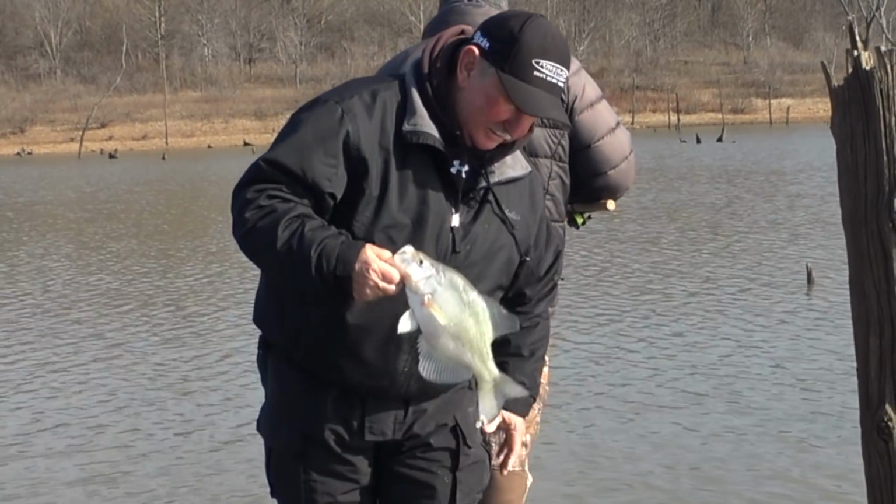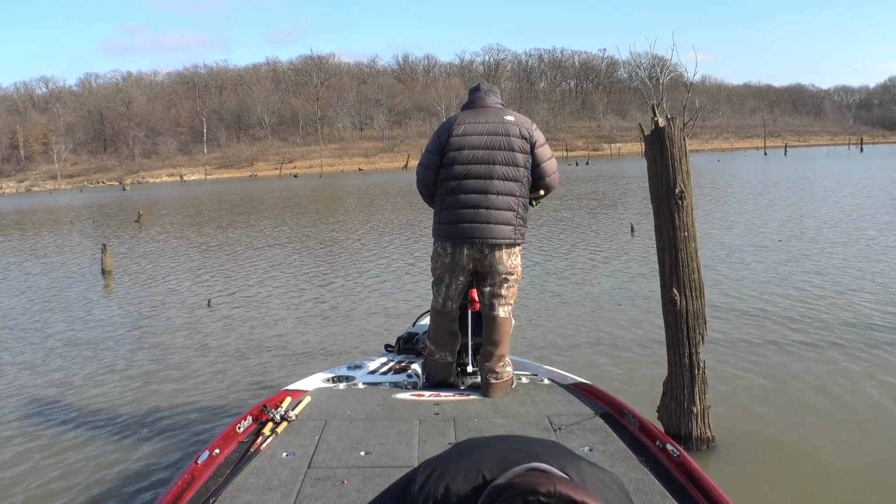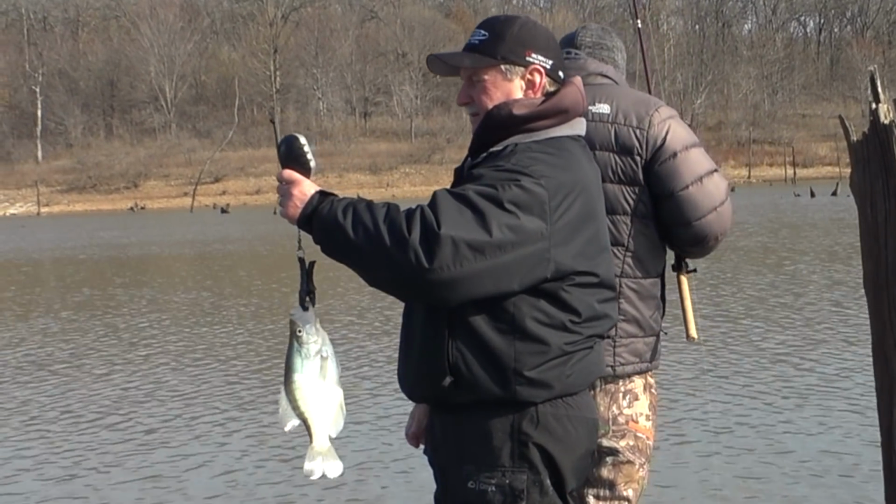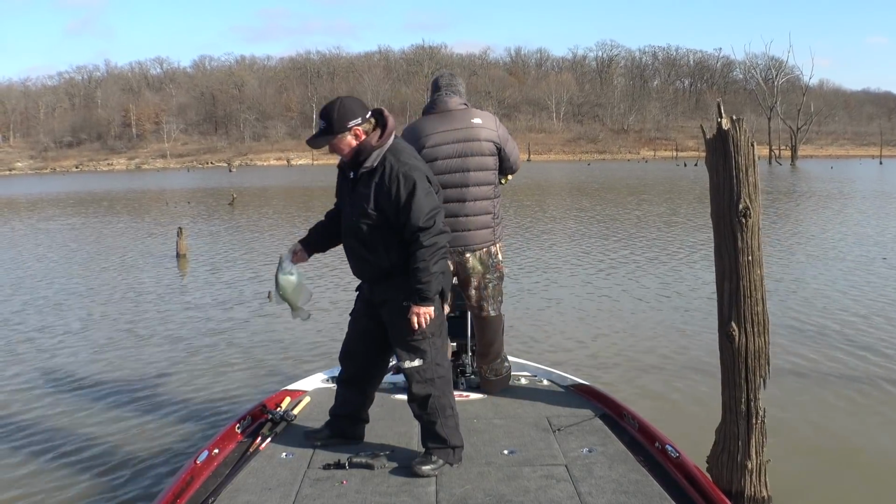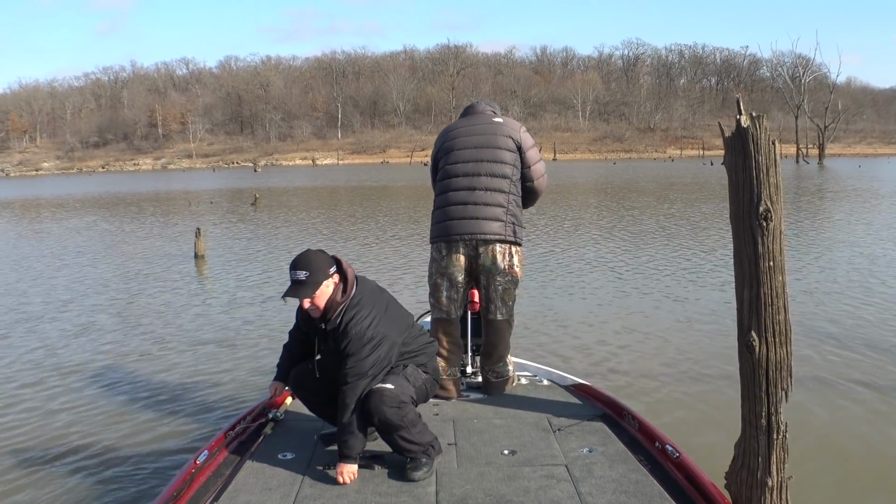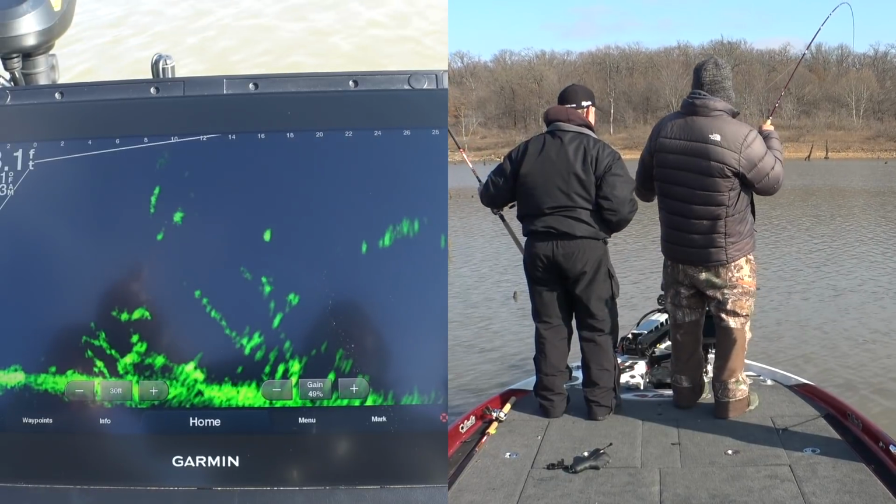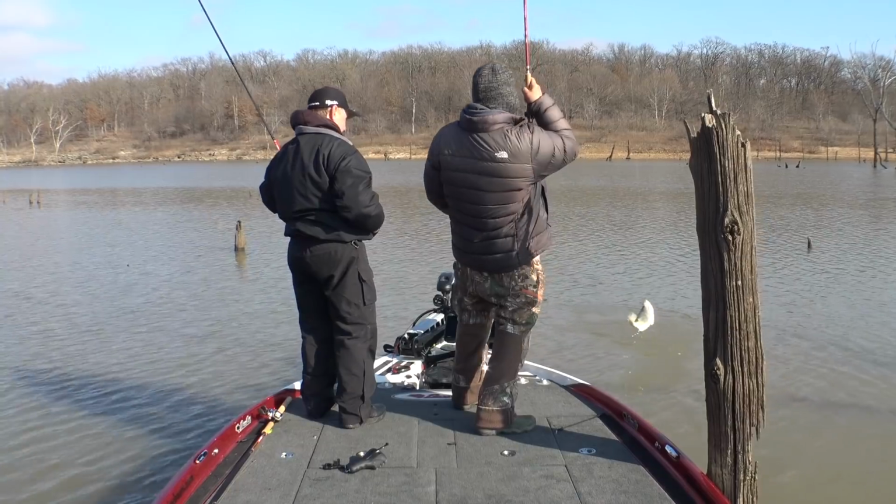Yeah. Not a bad fish to see. Just see what he weighs. He's not that big, but 123. Man, we caught a bunch of them today. There's another good one on the tree. That's a good fish. Oh yeah. There's a bigger one.